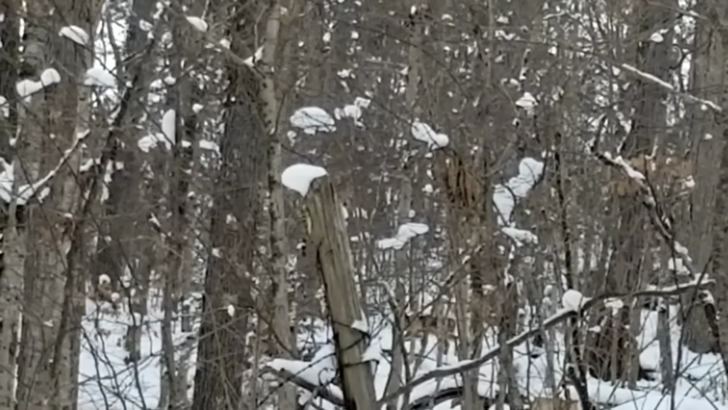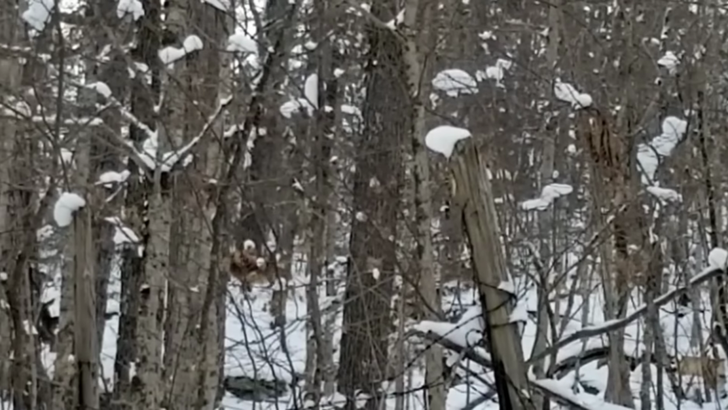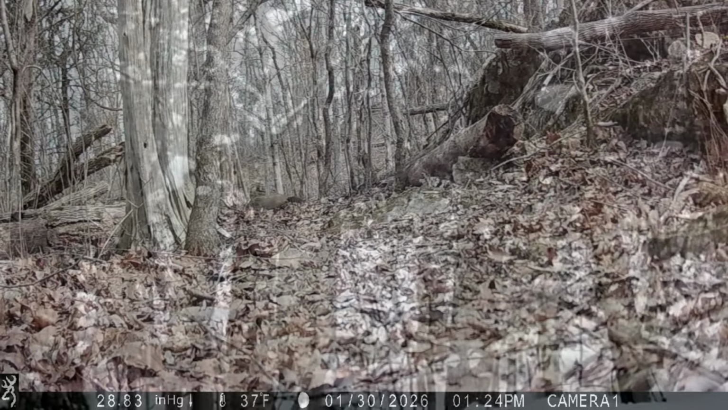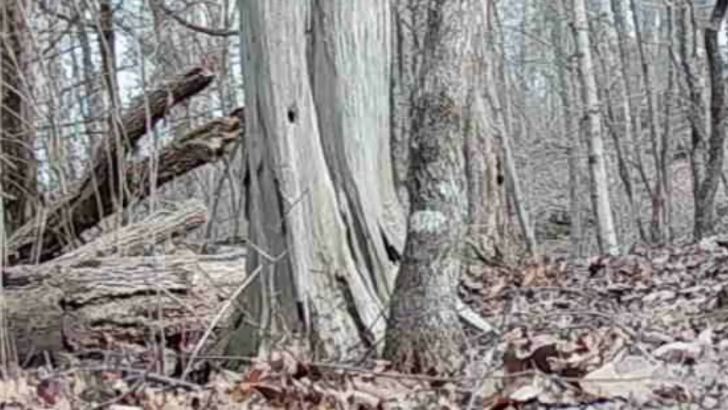Now when I pulled the cameras, early there for Dirty Dan, the Groundhog Day, I seen the deer walking up in the woods. But here, just before the storm up on the ridge, is a groundhog up here. I don't know if it's Dirty Dan or not, but he's out fooling around just before this snowstorm hit. Just the evening before.